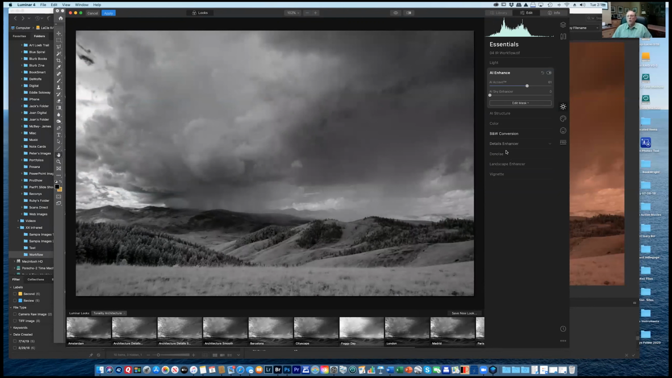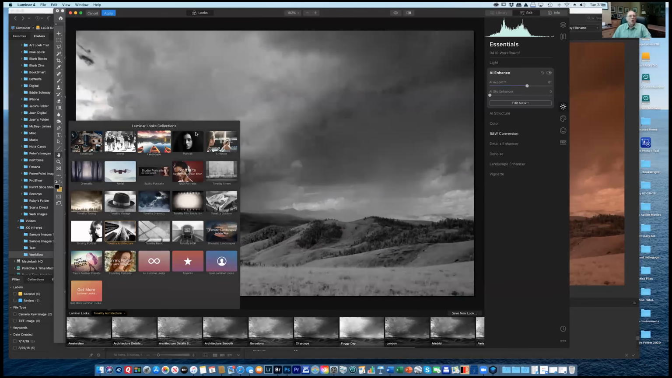So you've got all these different sliders, denoise, vignettes that you can use, or they've got all these various Luminar Looks collections, so that you can pick all of these different sorts of presets that are available.